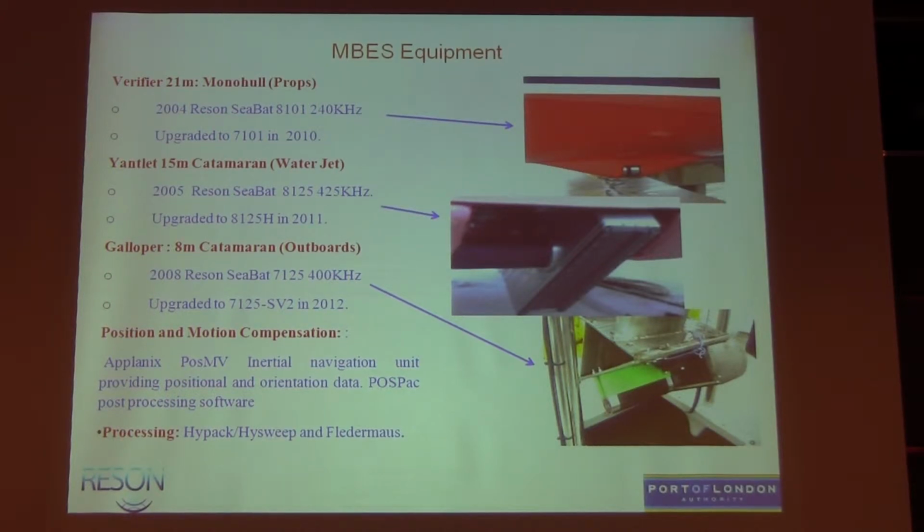And then our most recent system was the 7125. It was the second variation of that was out. And we upgraded to the 7125 SV2 this year. And actually that's just been fitted this week. So I'll be going on the boat maybe this afternoon, and we'll start to sort of play around and look at the functionality we're going to gain from that.